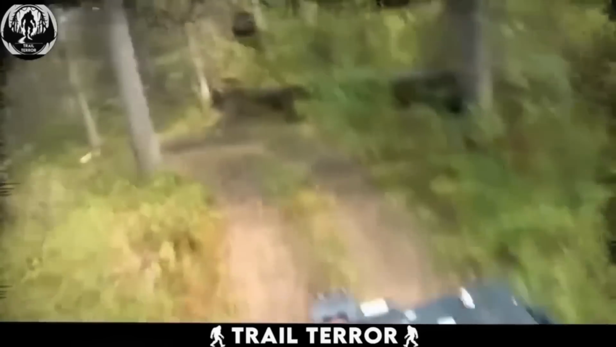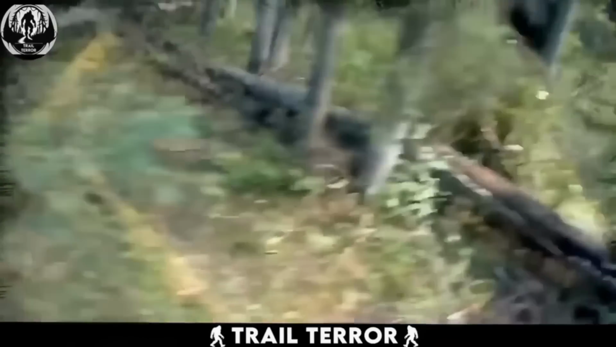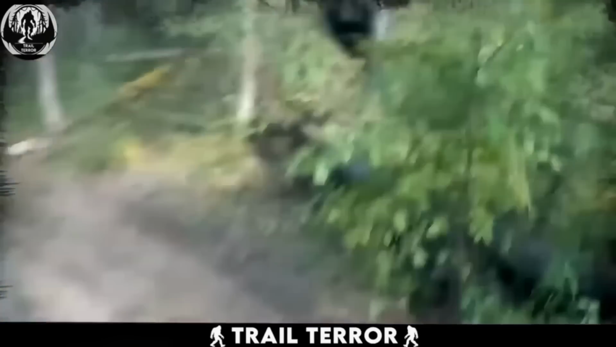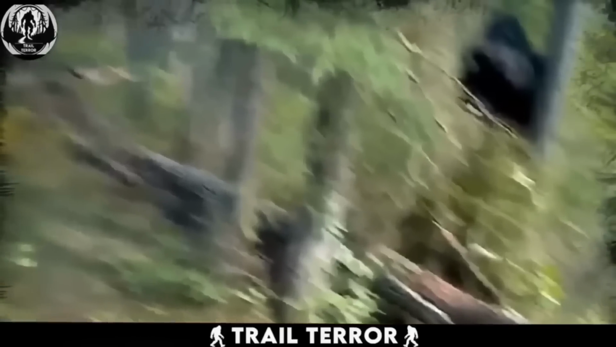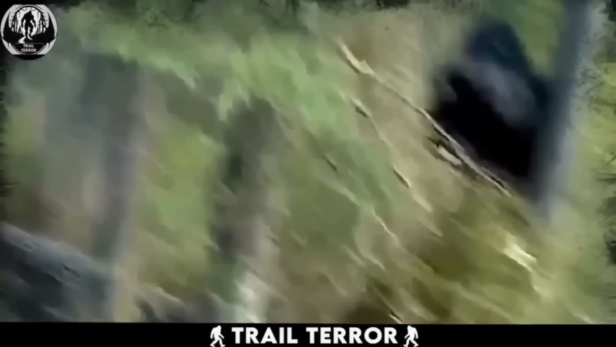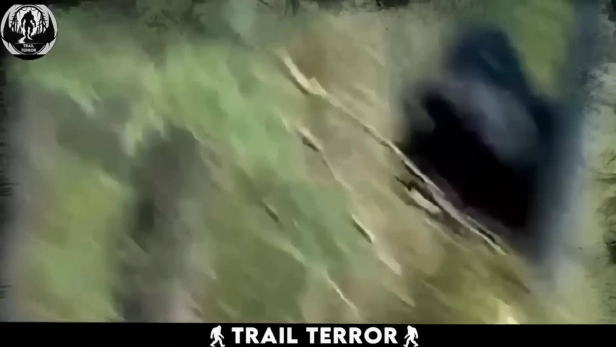The initial glance might have caused the hiker to brush it off, but a second look reveals the potential danger. Thankfully, the bear seems uninterested in a chase and remains calmly seated. Some viewers speculate that the bear, perhaps surprised by the fast-approaching quad bike, opted to let the moment pass.